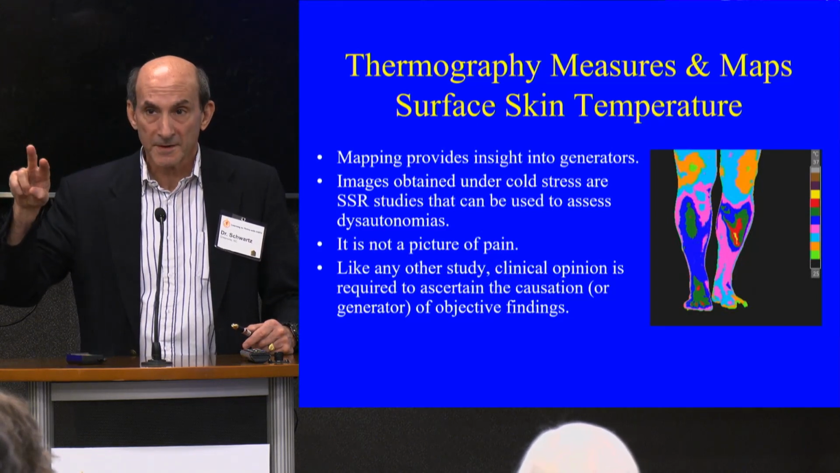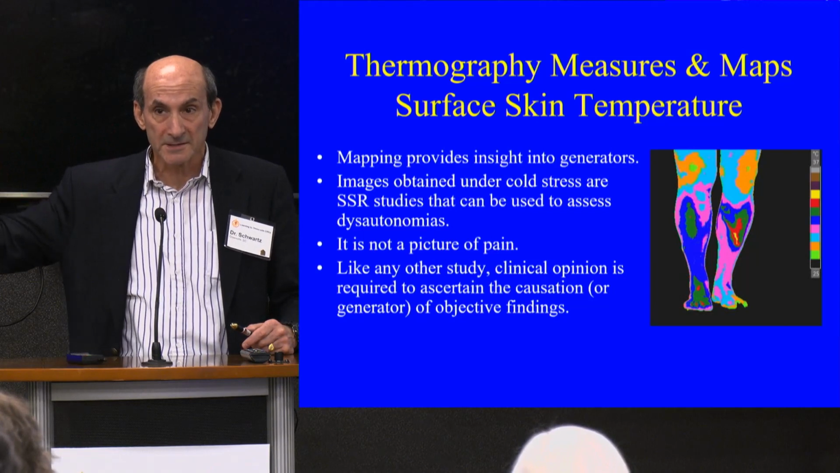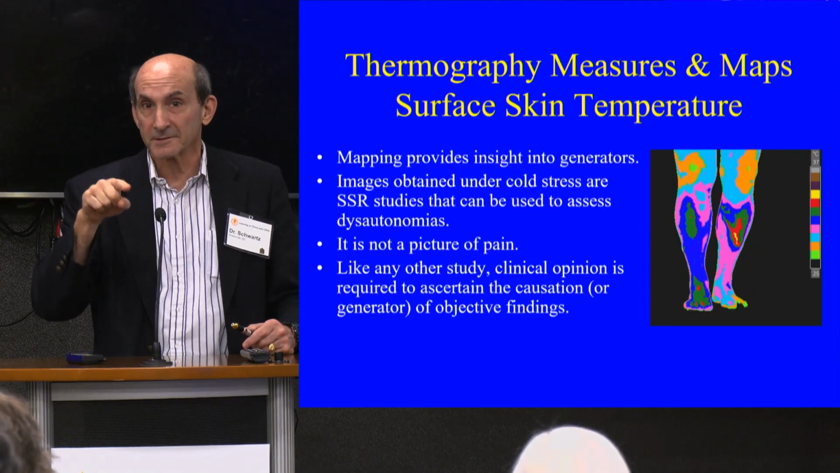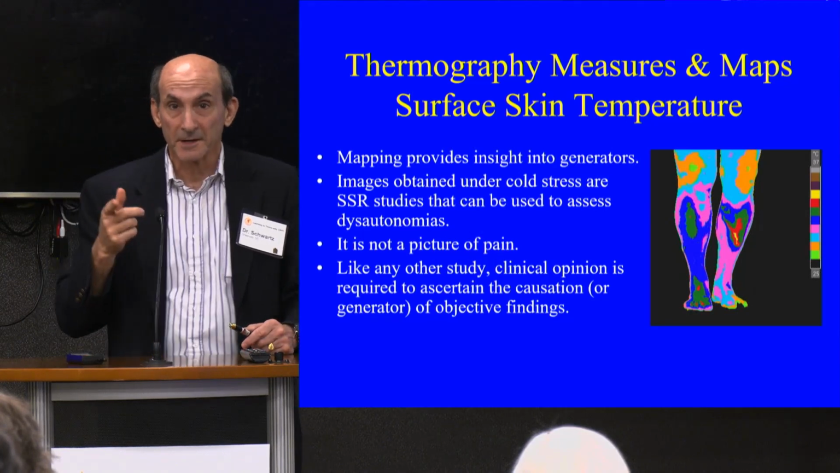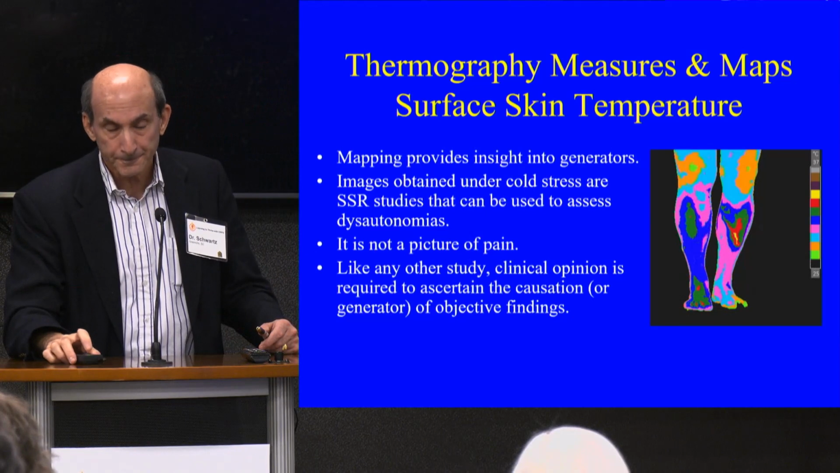And that is a position statement, by the way, the AAT. You can say thermal findings. You can say in cases where there are thermal impressions, like thoracic outlet has a true thermal impression. Otherwise, it's a thermal finding. You have to be a doctor and do your job and figure out what's generating it, whether it be a CSF leak, infection, gadolinium, or anything else.